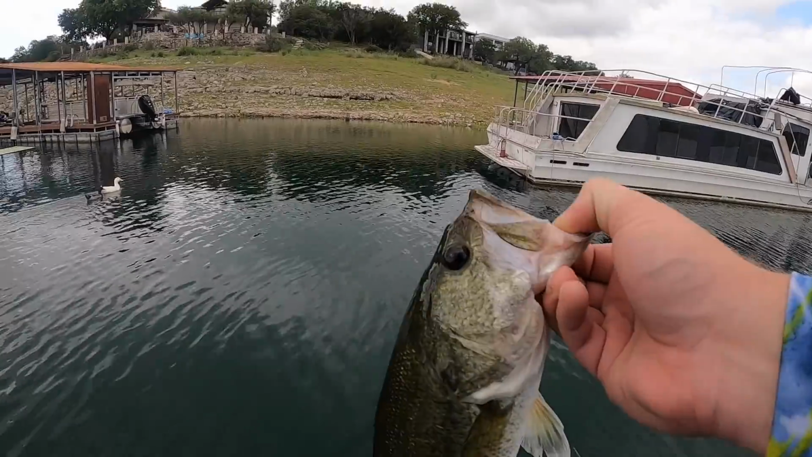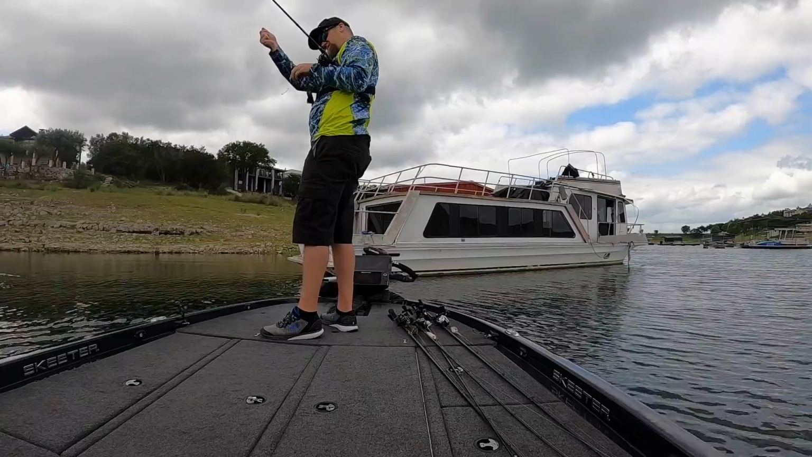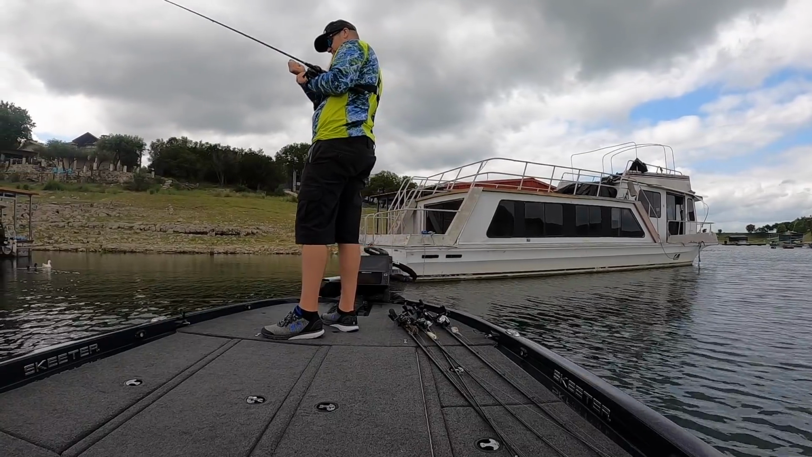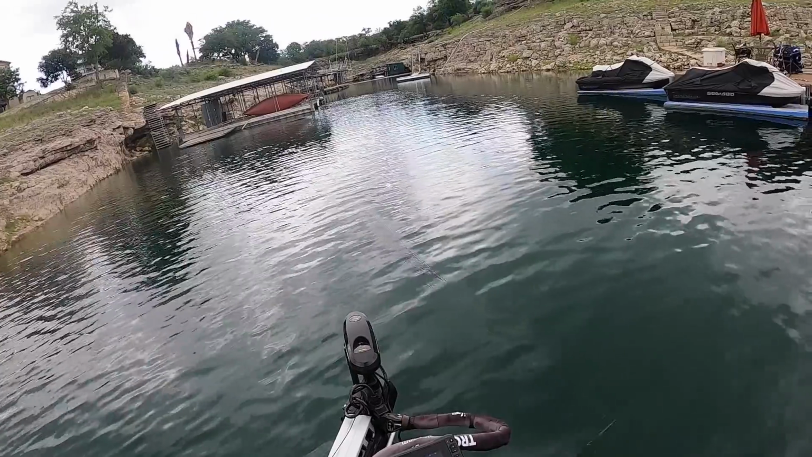Number 11. What is it? That was awesome. I just looked down at the live scope and all of a sudden there was a bunch of really nice returns just sitting out there. Threw over their heads, boom. First one lashed out. See if we can trick another one.